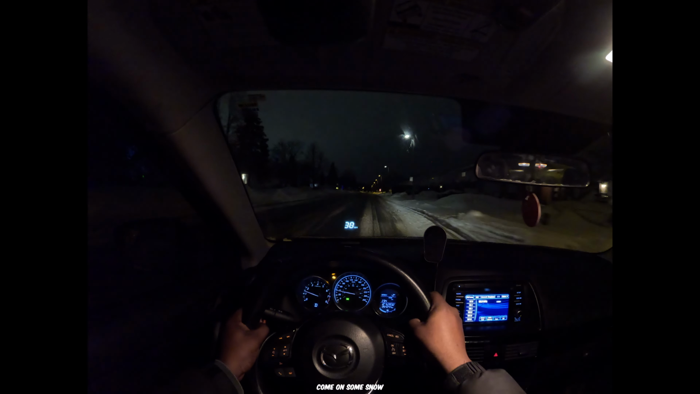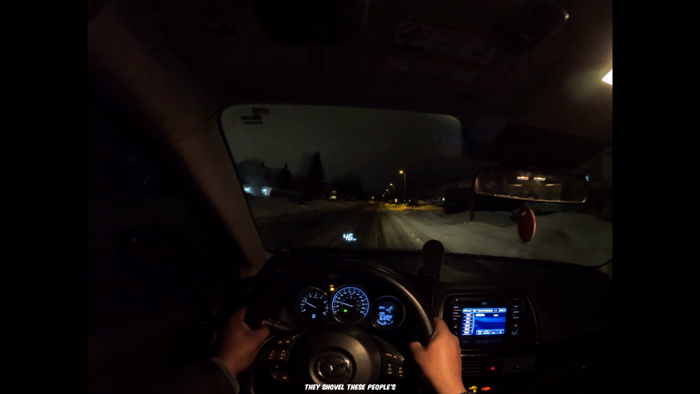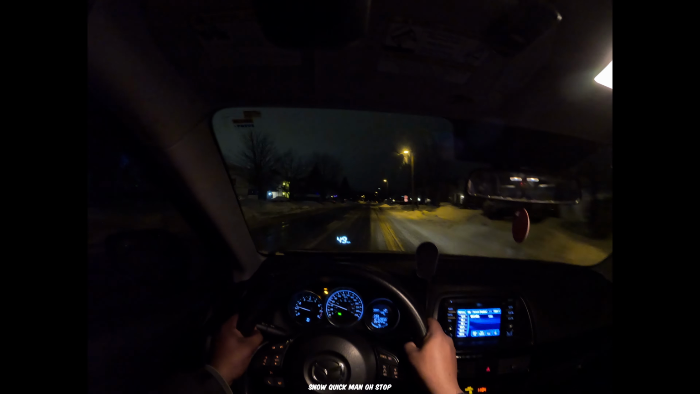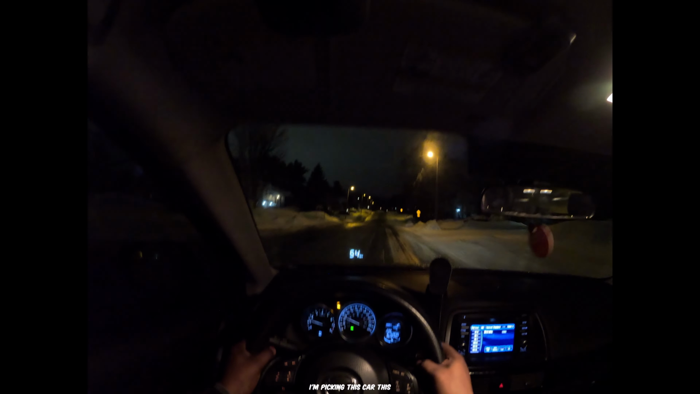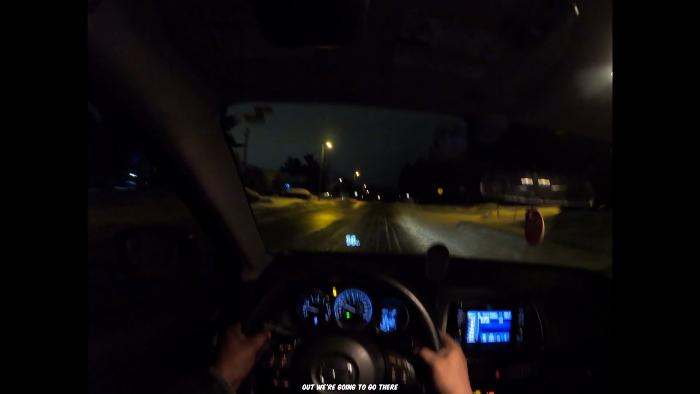All right, come on. Some snow. It's handling it well. They shovel these people's snow quick, man. Oh, stop sign. I totally forgot, did not see the stop sign. Come on, let's go. Oh, it's starting to snow again, just a bit, man. That's the reason why I'm taking this car this route, because there's a place I want to try out. I'm going to go there right now.